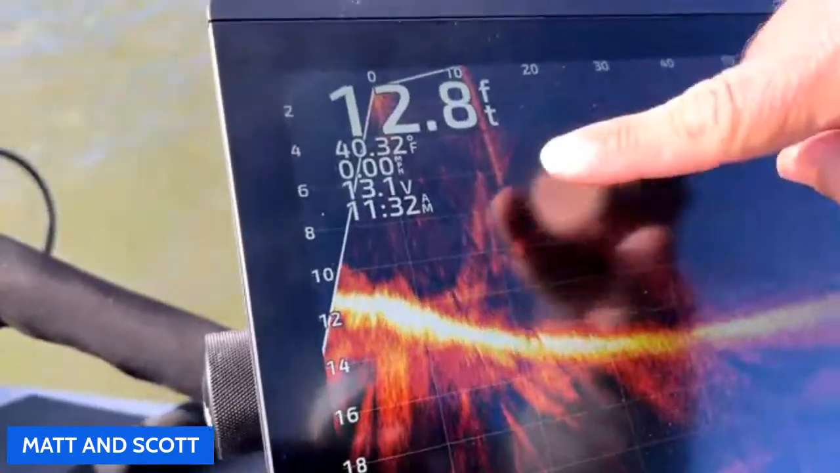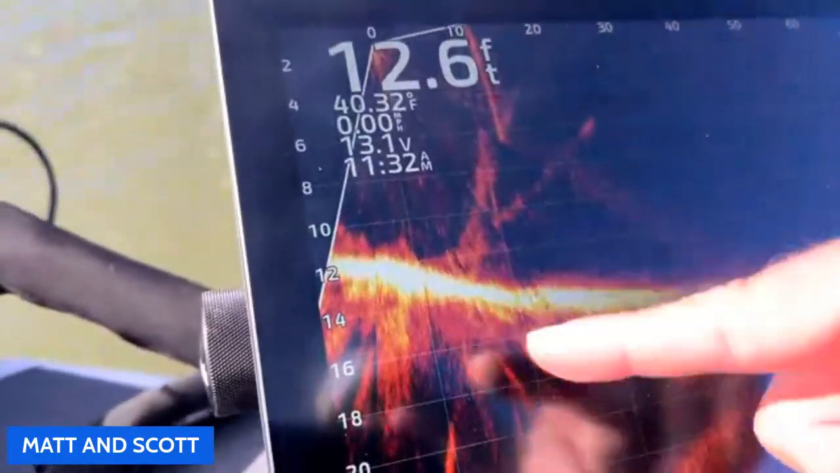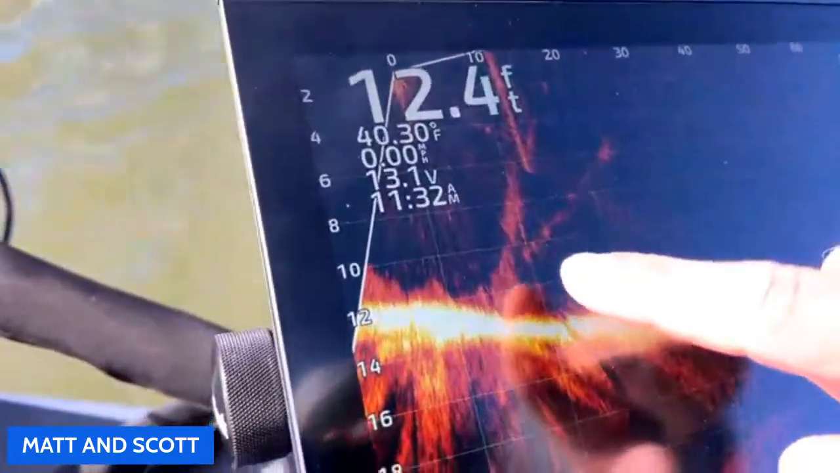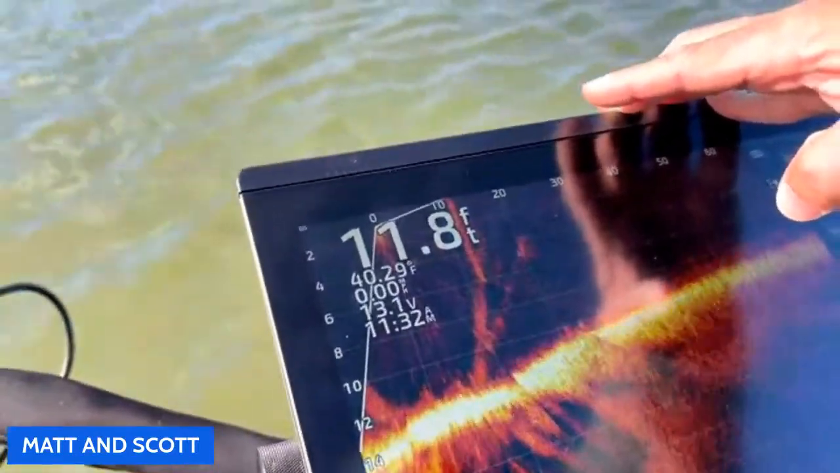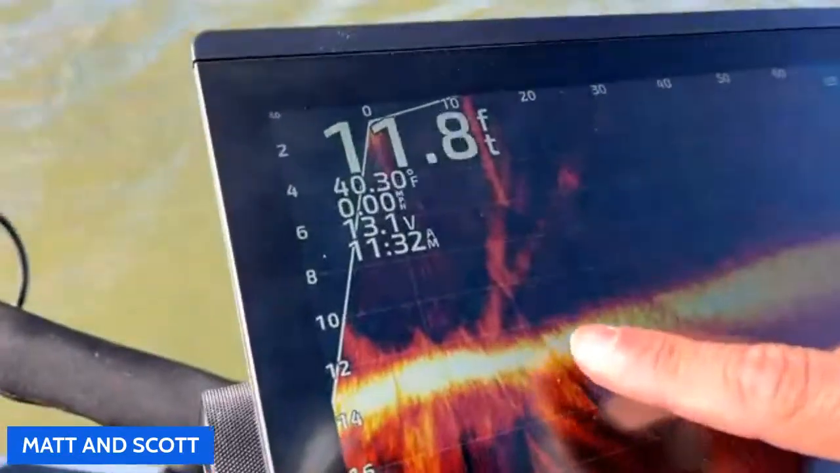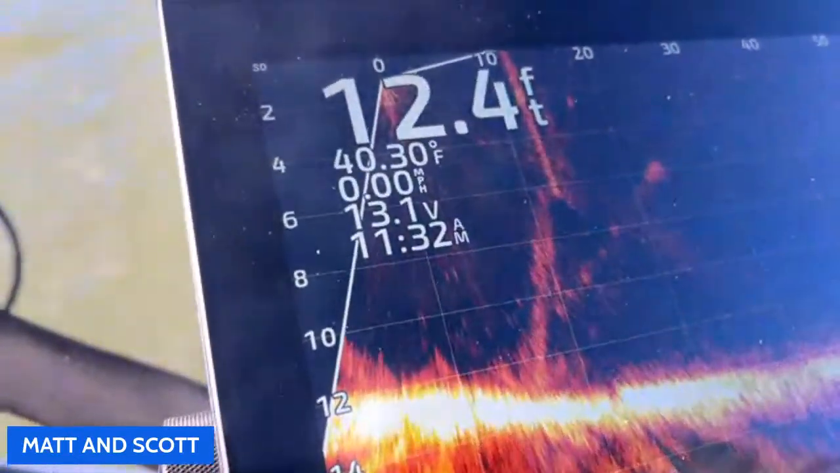You can almost see the beams themselves. That's what these are. So point out the beams then that you're talking about. So you're talking about the transducer that is 3 beams that stitch together to make one picture. And so we can see this right here.